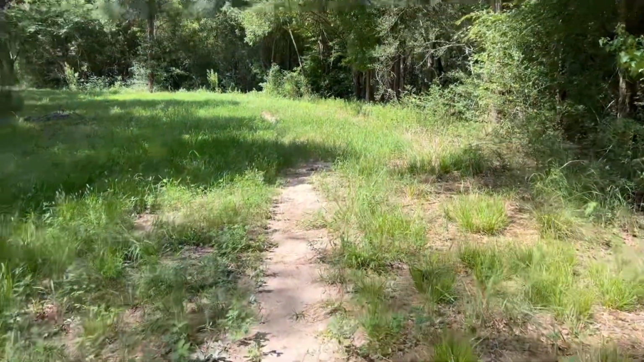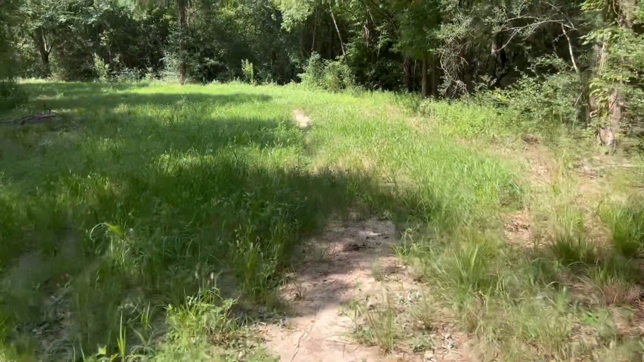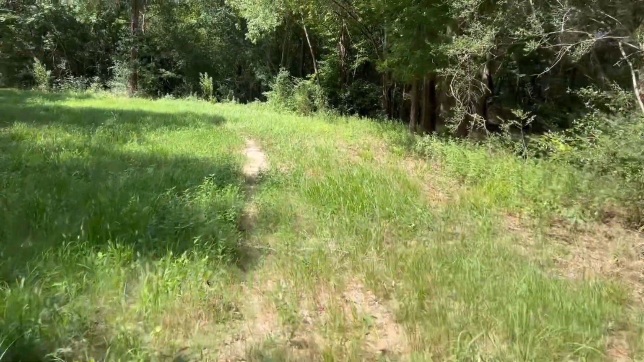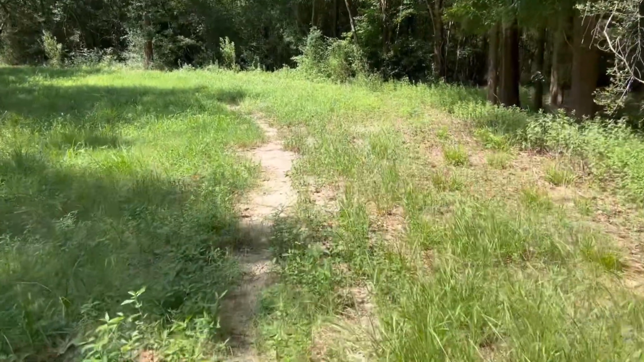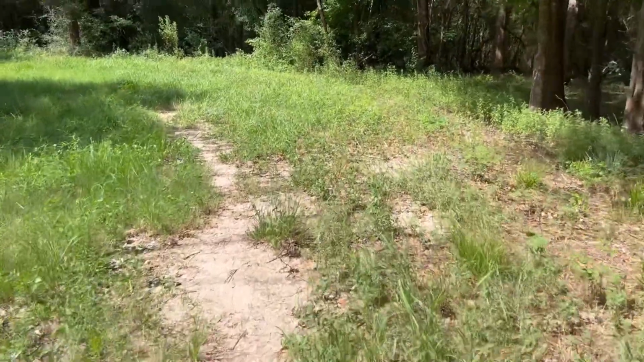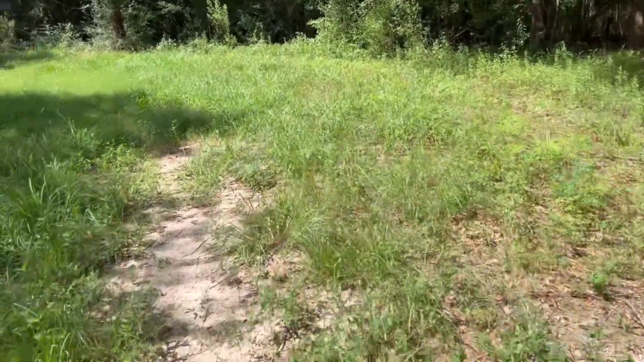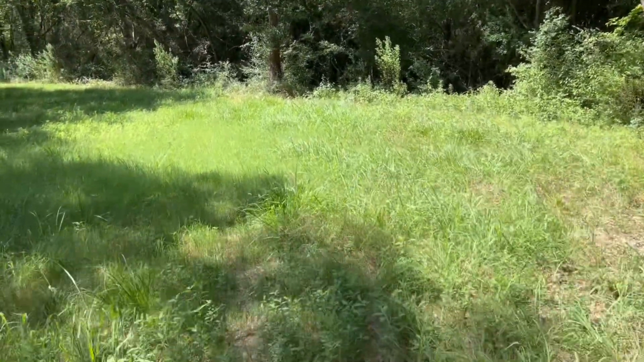But I'll put some pictures, if you haven't seen them already, of some of the other cameras that they got over the past 10 days. And we'll leave these out probably for another 10 days, unless we get a low power signal or something.